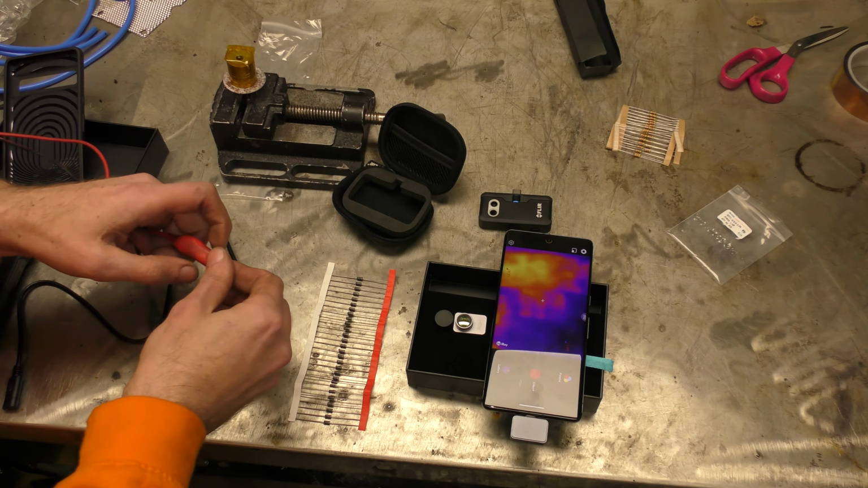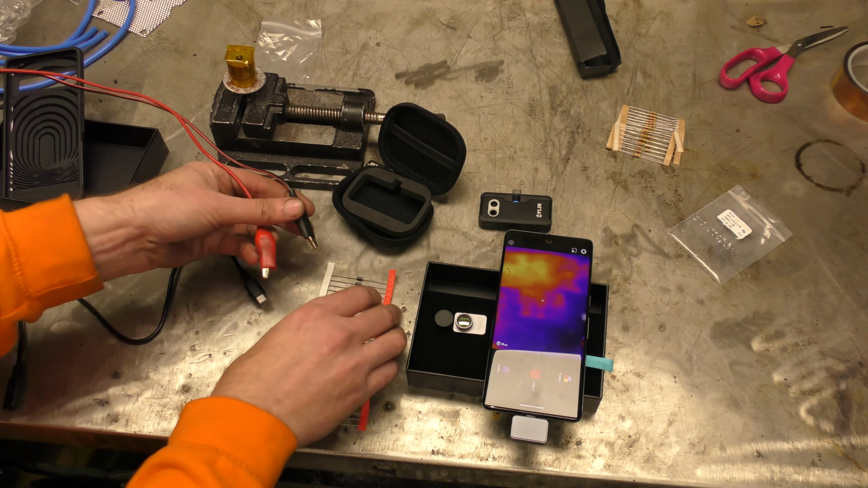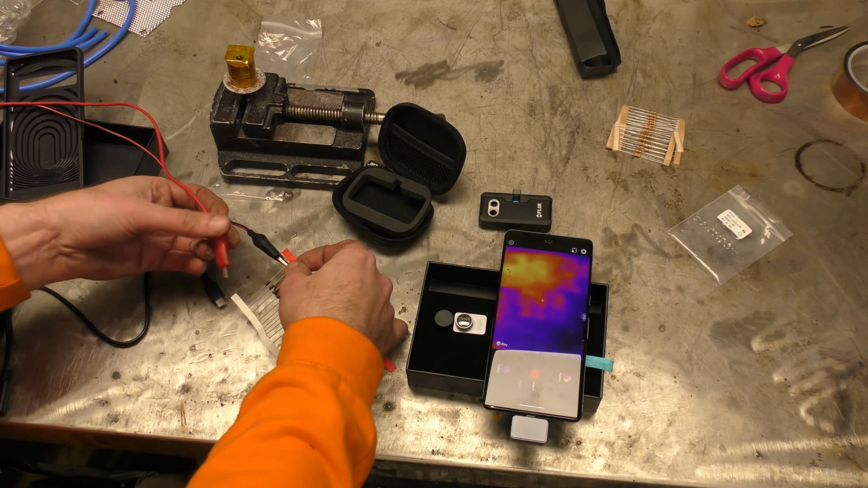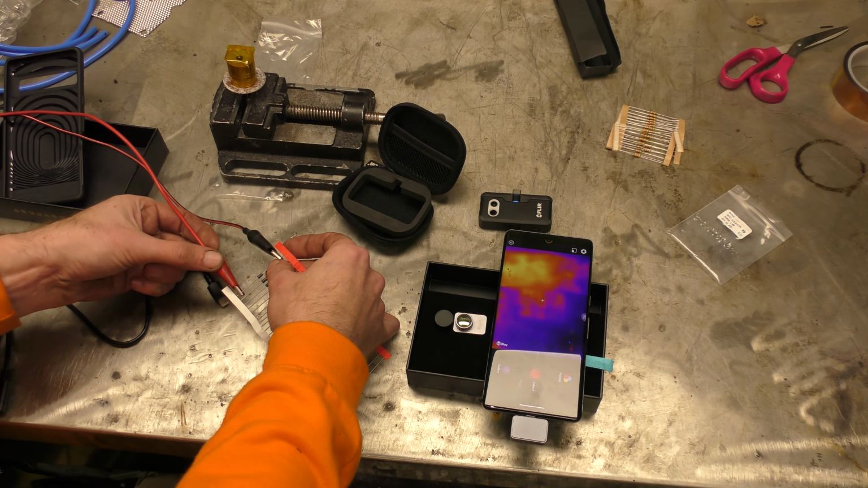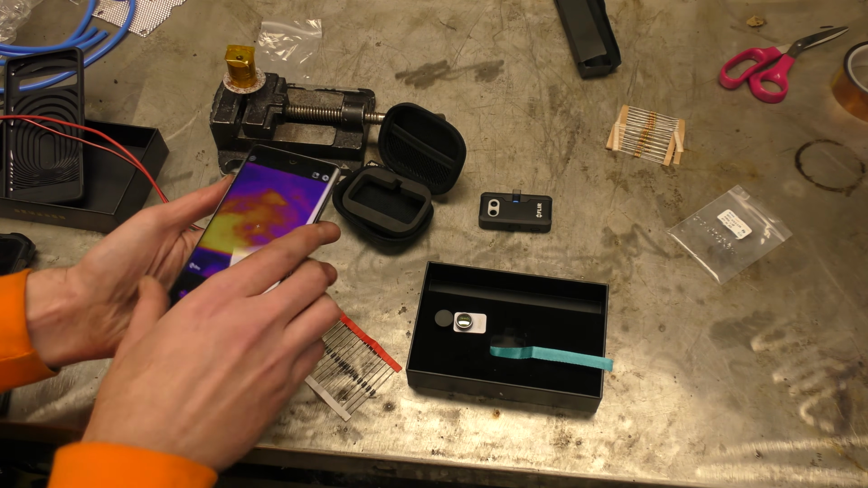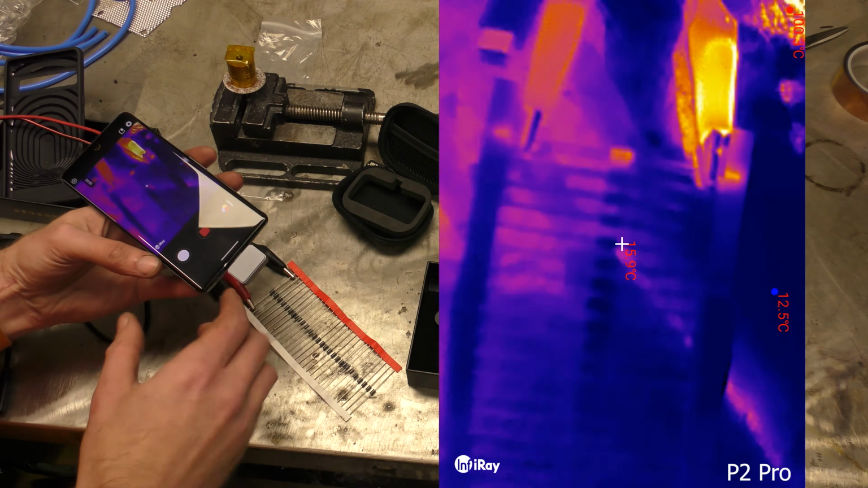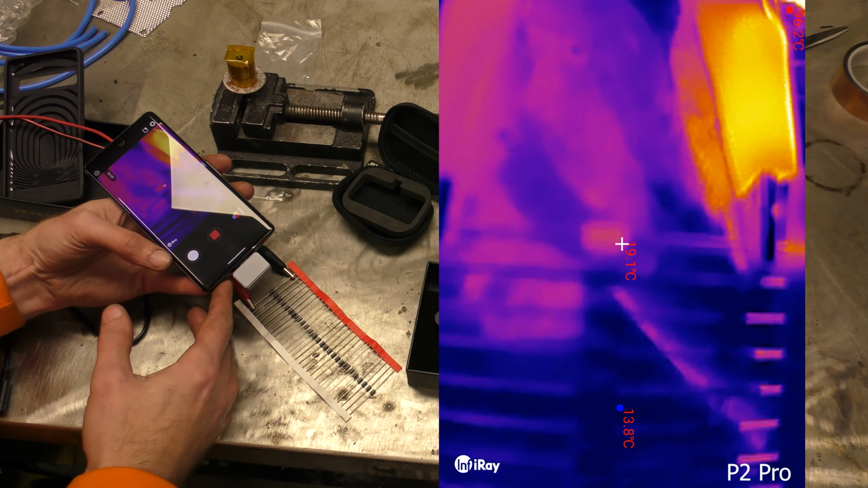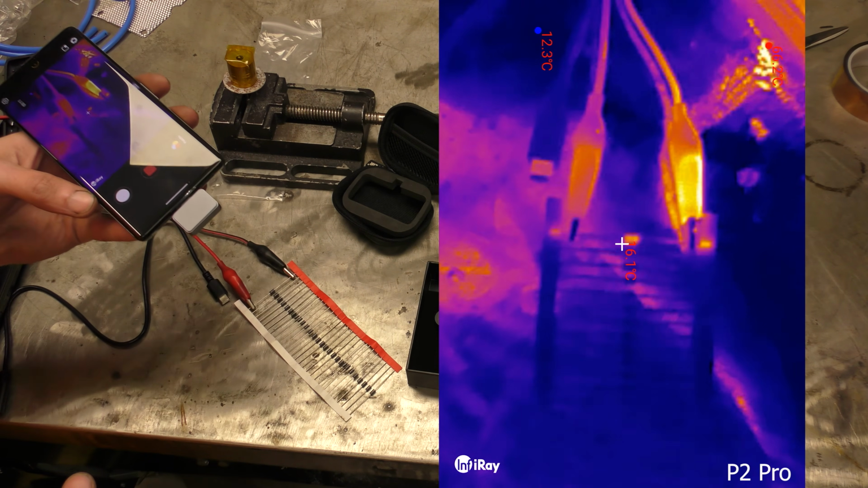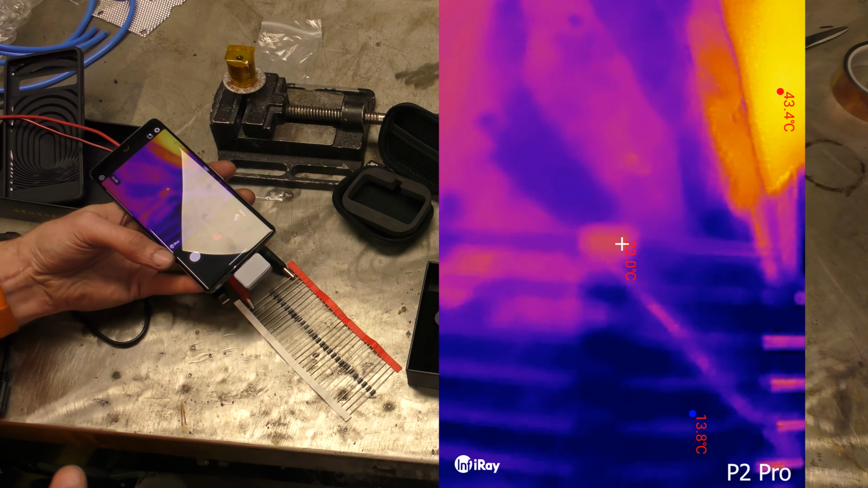The main reason I said yes to the P2 Pro was for the component testing. Or rather, no, sorry, the macro lens, so we can actually get right in very, very close to components. So I haven't turned the power supply on yet. So if we do a video, and this is just the normal without the lens. So there's a little diode, and you can see on the camera how close I am. We can see it's warm, but we can't actually get zoomed in on it.